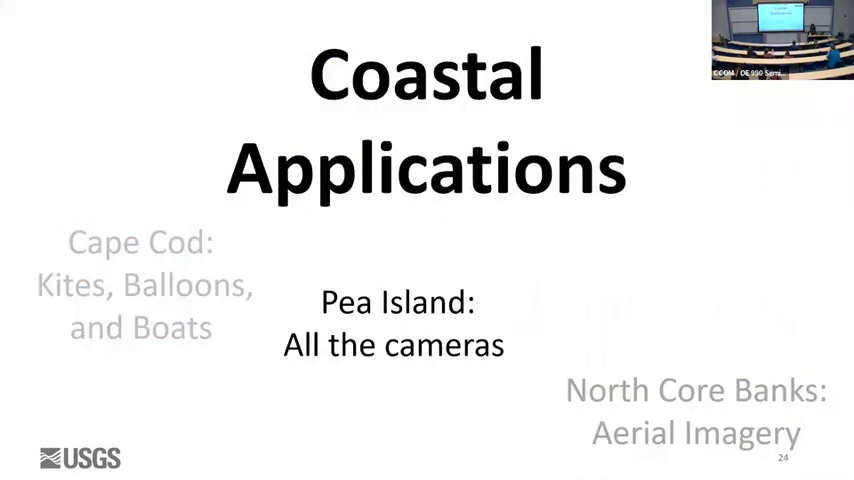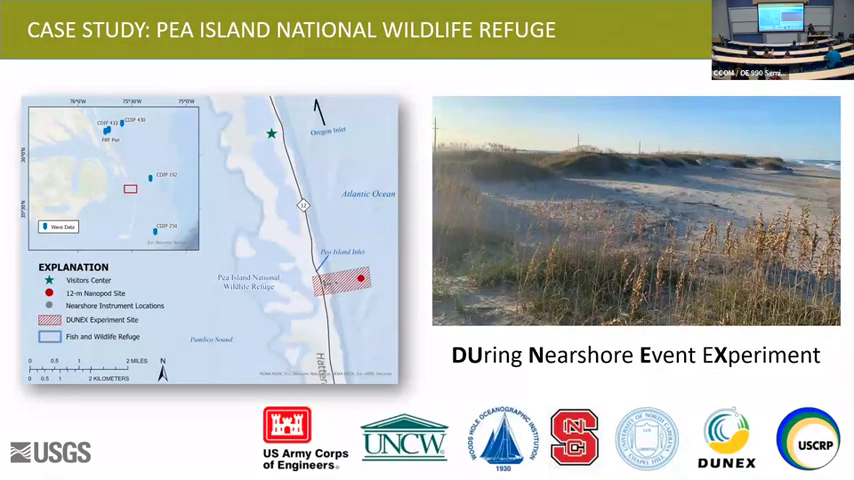Okay, coastal applications part 2. I'm going to Pea Island. This is mostly cameras, and we're talking on a slightly different scale and a slightly different temporal scale. So Pea Island, this is down the Outer Banks. It's south of Duck, where there's a coastal research facility.